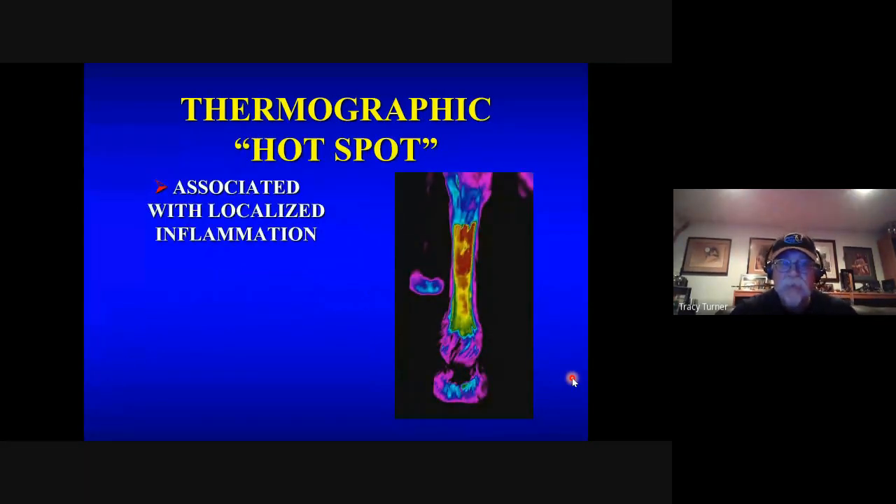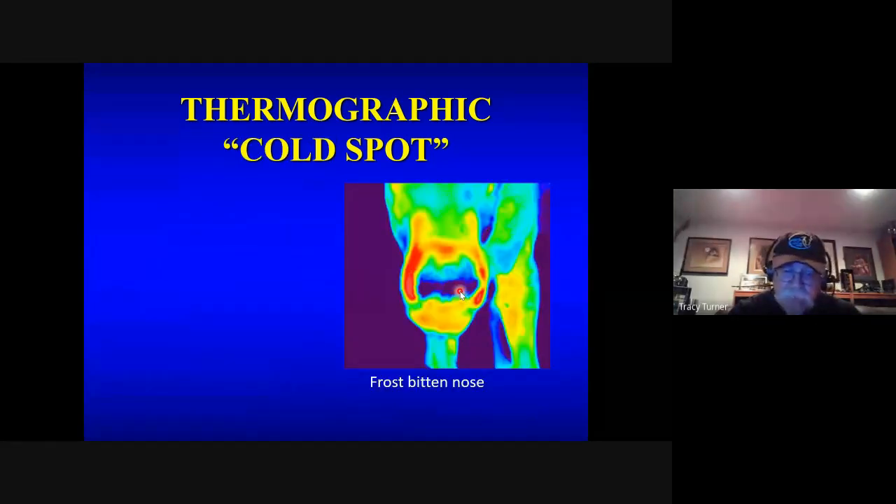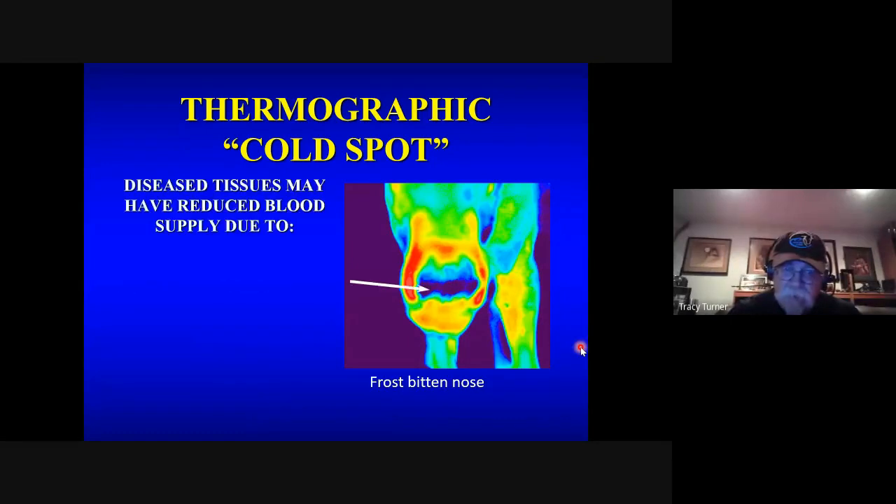So classically, the hot spot is associated with localized inflammation, and the lesion that you're looking for is directly underneath the hot spot. So if I ultrasounded this area, I would expect to see the most severe part of the injury in this area and less severe changes as we get around it. So that's the hot spot. The cold spots are more complex.